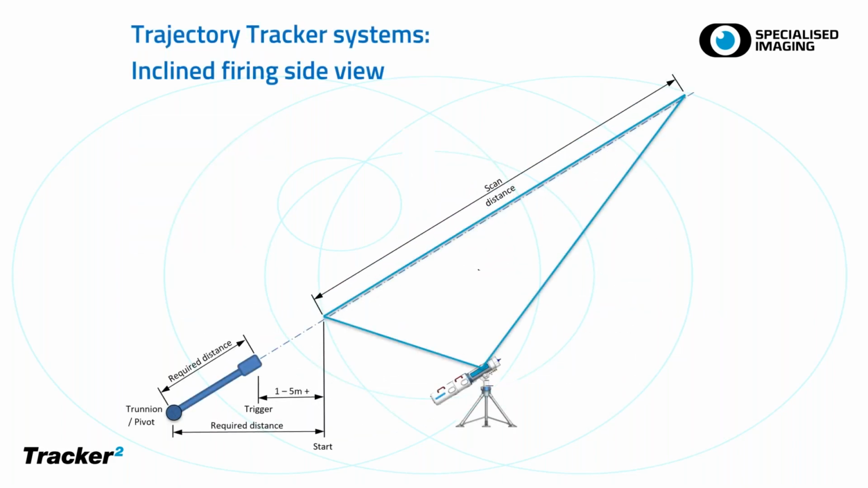Now, what happens if you want to incline the gun? Whether that's just a few degrees because the projectile isn't hitting the target and you need to raise the gun elevation, or you want to do inclined indirect fire of an artillery piece. All these distances you have to measure are now suddenly up in the air, which are much harder to measure.